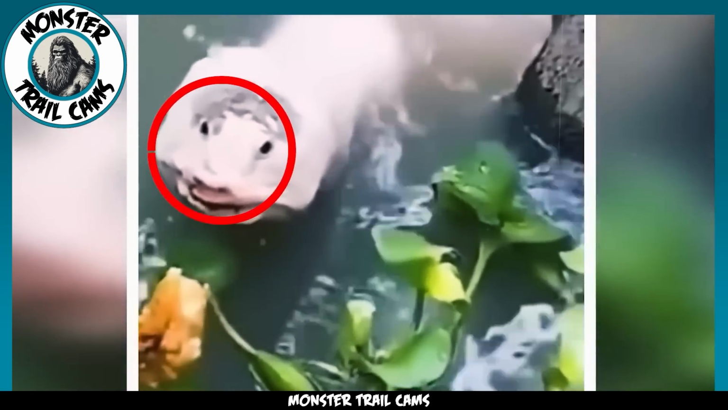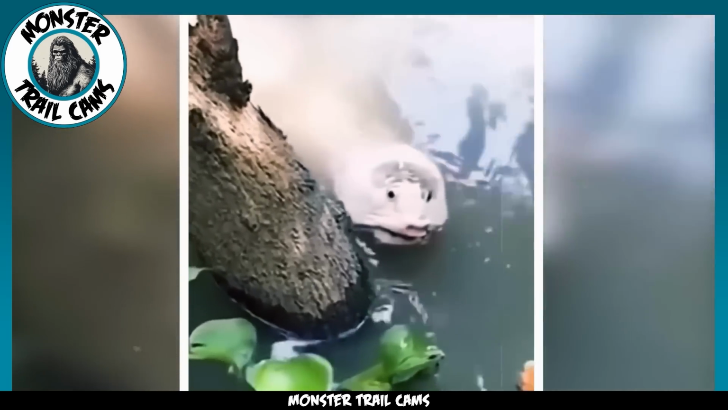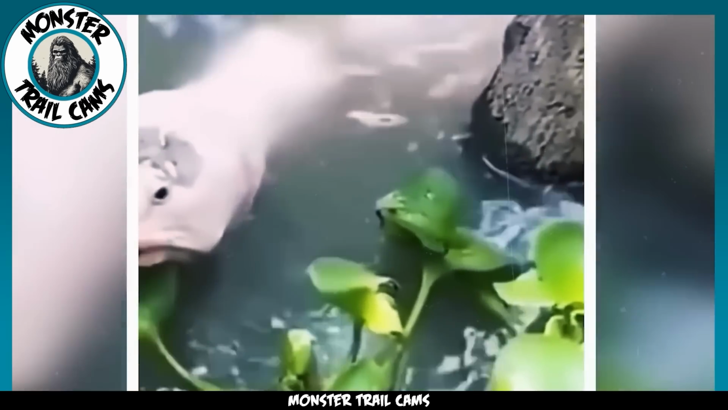It has almost human-like eyes. It's unclear the true size of the creature, as the majority of its body remains underwater. We can see several small fins near its head that must help it swim. Could it be some species of eel? If any scientists or biologists have a guess as to the identity of this creature, we'd love to hear from you.